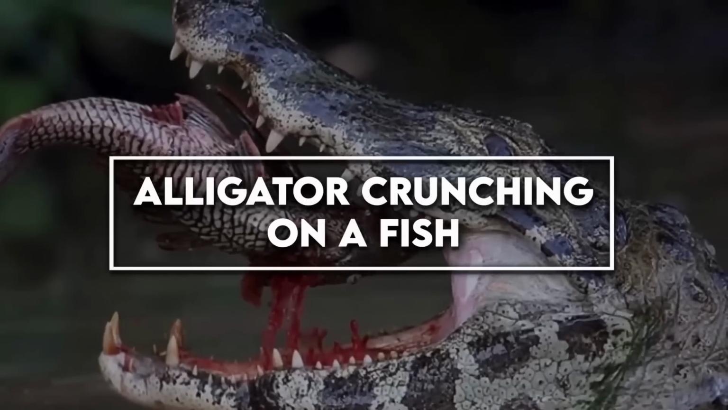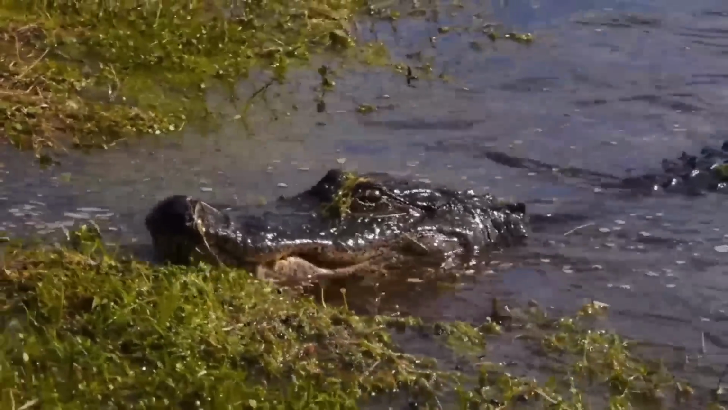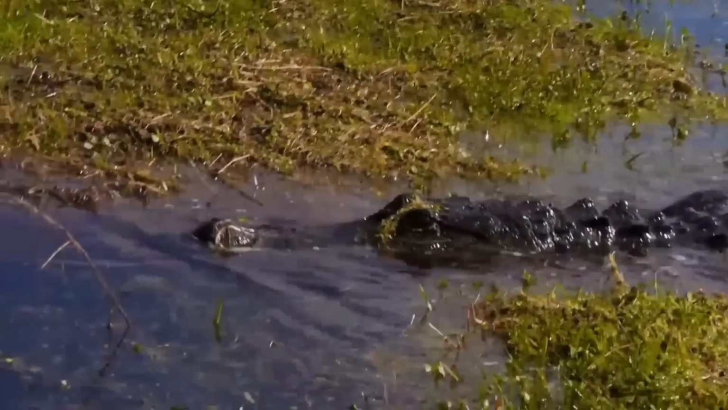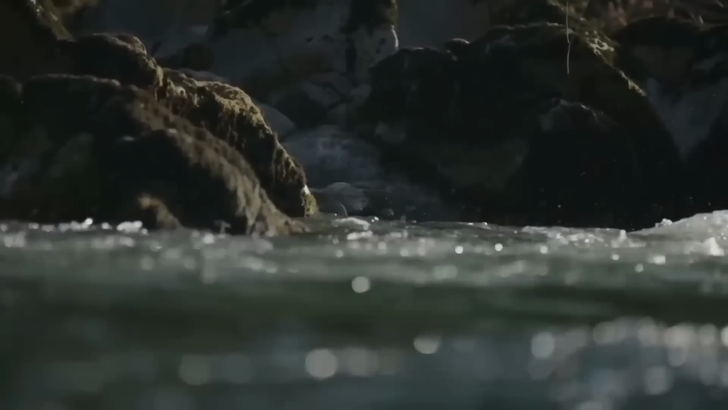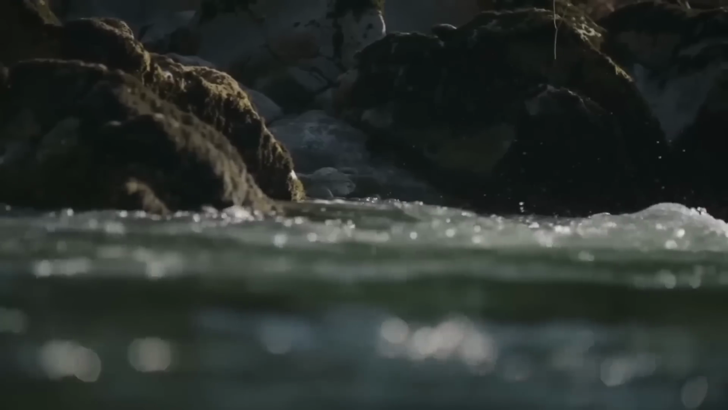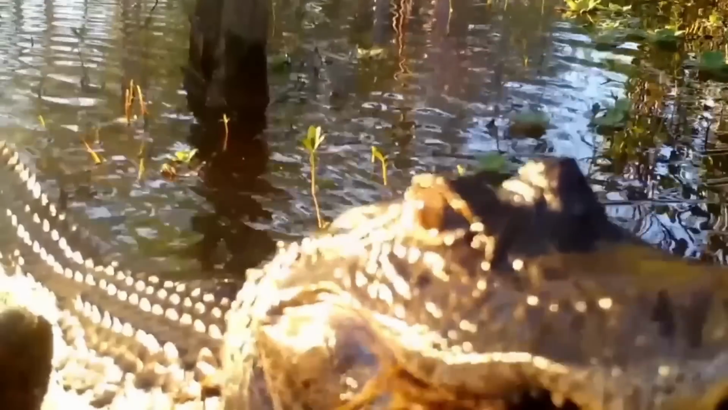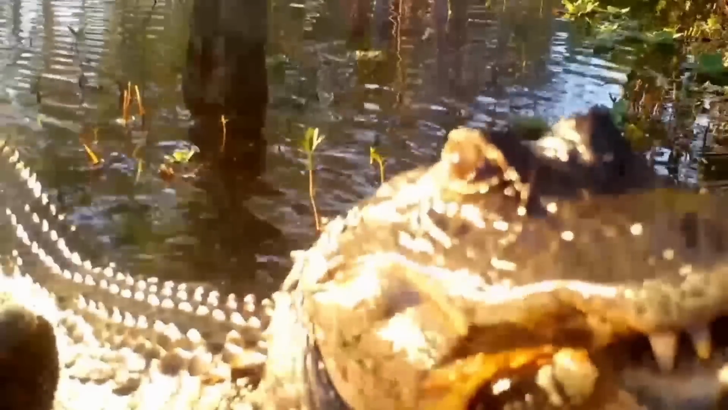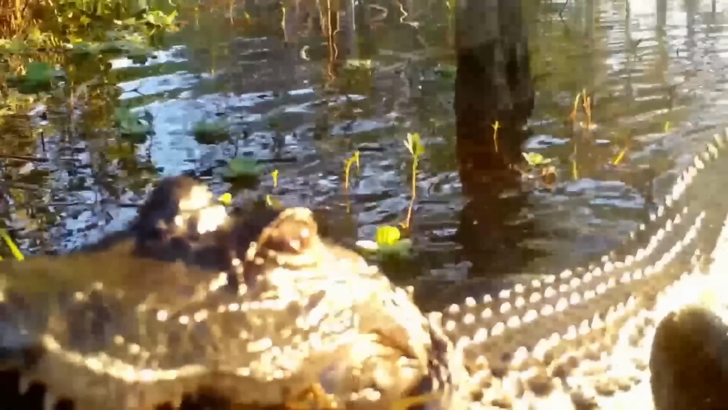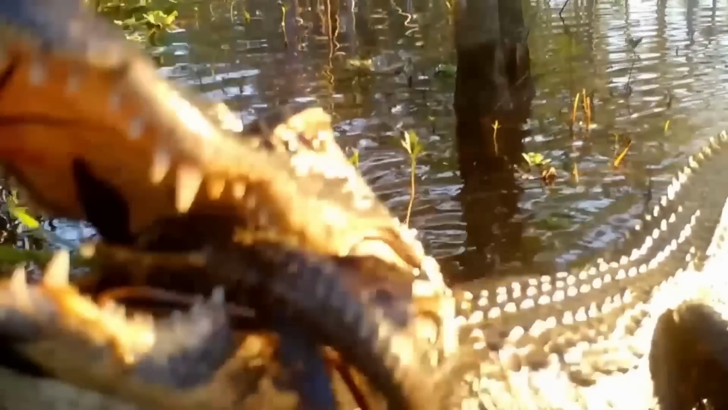Alligator crunching on a fish. We bring you truly epic and jaw-dropping footage of an alligator caught in action. As the camera rolls, we see a tranquil gator hole surrounded by lush vegetation. The water is still and calm, creating a peaceful and serene environment. Suddenly, a massive alligator appears and slowly makes its way up the bank with a large catfish firmly gripped in its jaws. The alligator's armor-plated scales glimmer in the sunlight as it moves with grace and power.